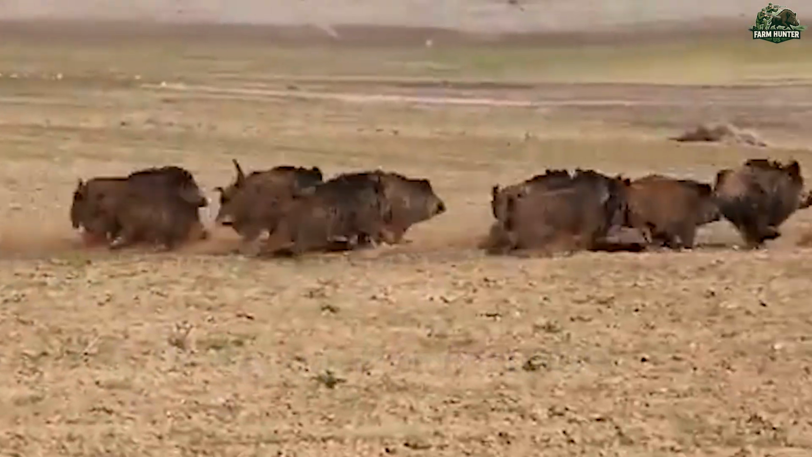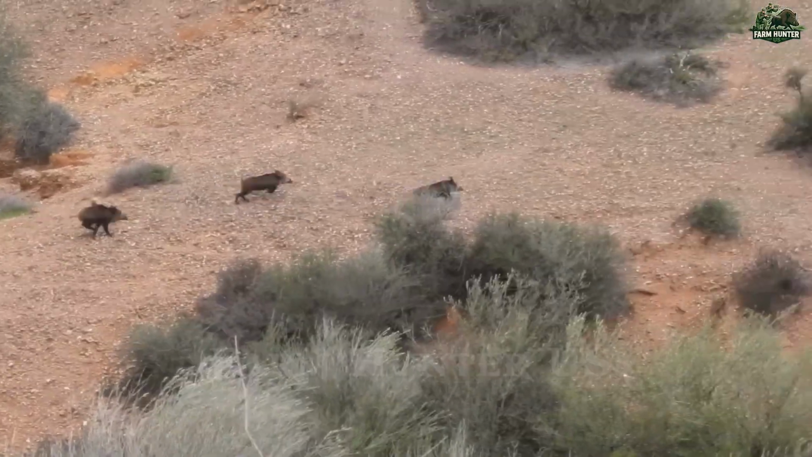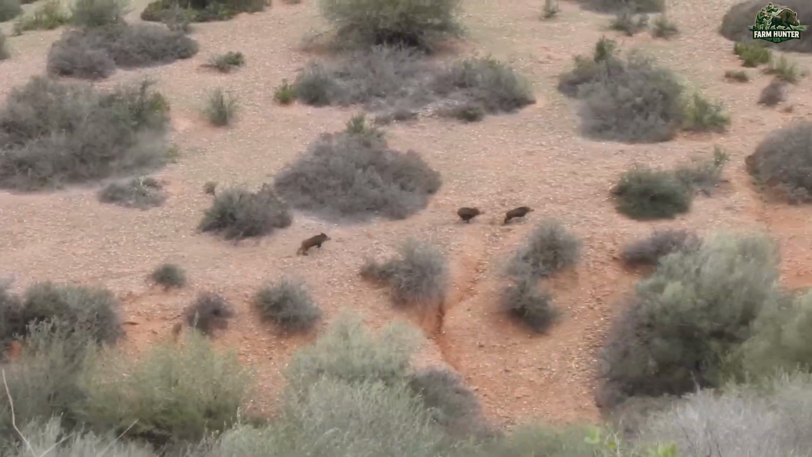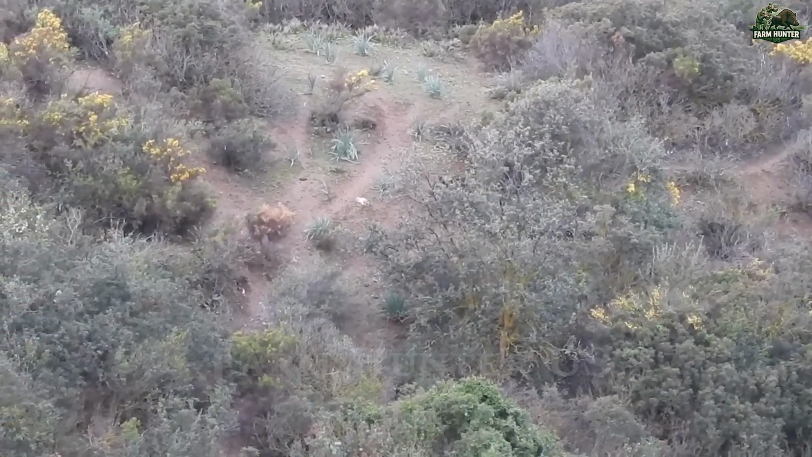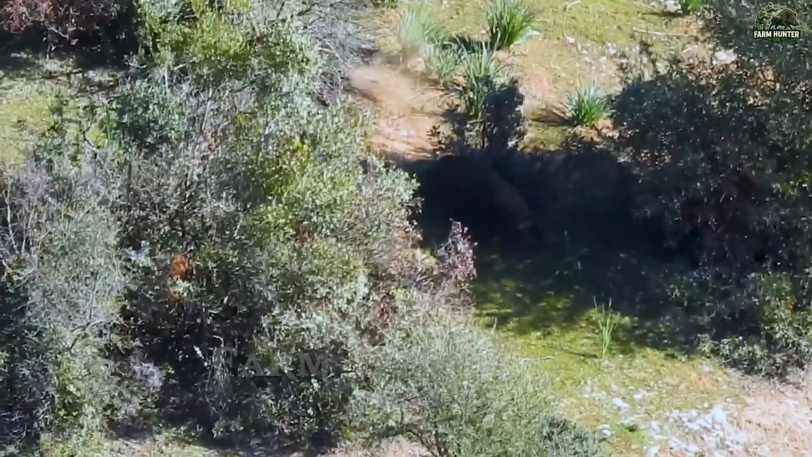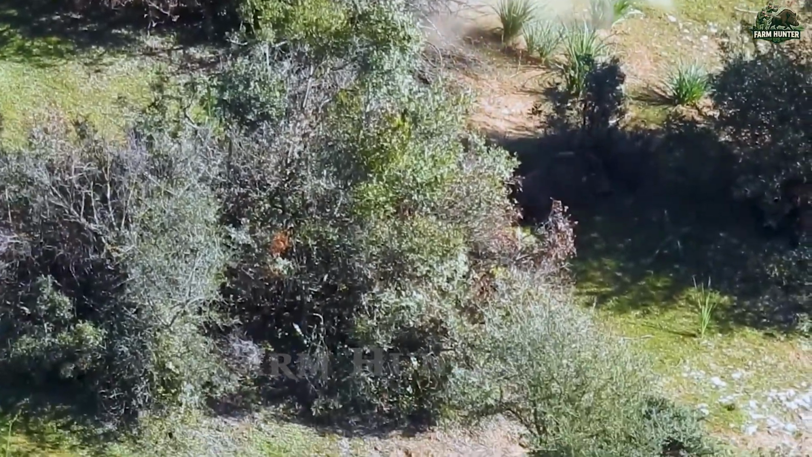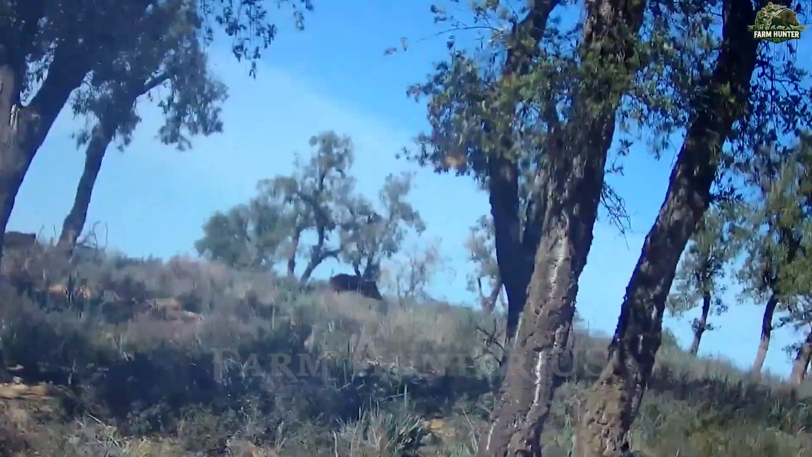Yet, the wild boars quickly adapted. The remaining herd became skittish, darting through thick undergrowth and rocky outcrops in desperate attempts to flee. Without hesitation, we pursued them, using every ounce of skill, GPS tracking, and coordinated radio calls to prevent their escape. Today, we were determined to eliminate these destructive animals before they could inflict more damage on nearby farmlands.